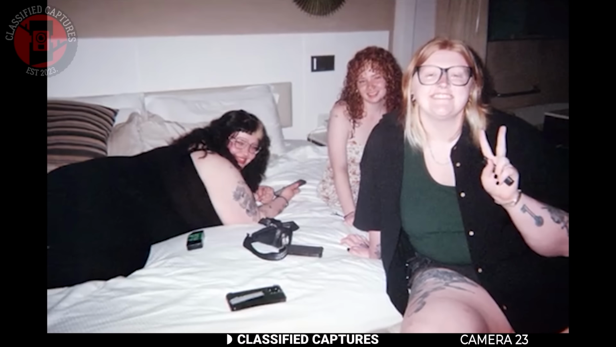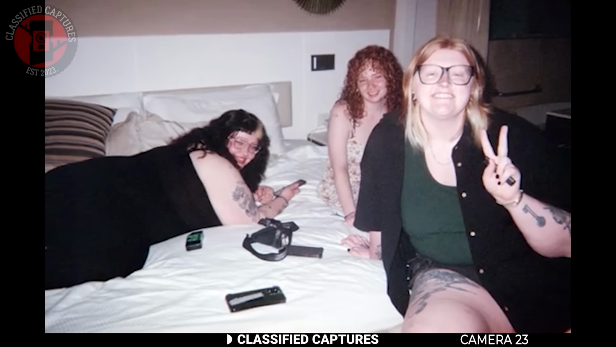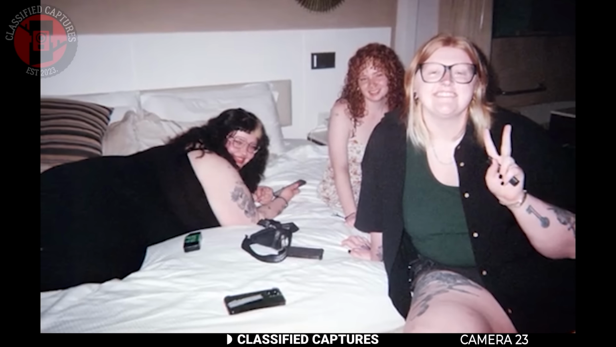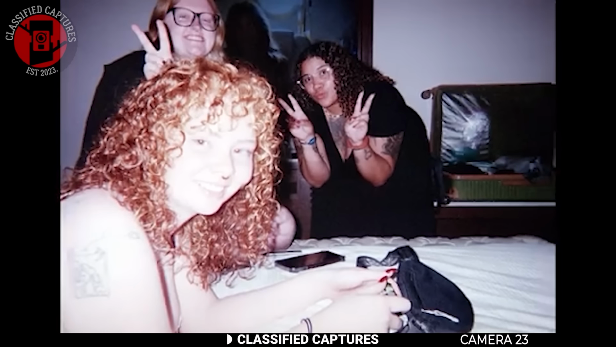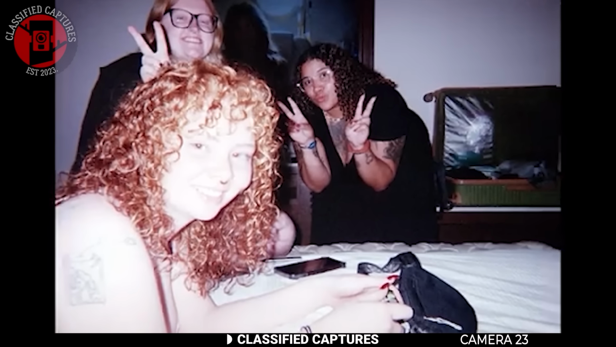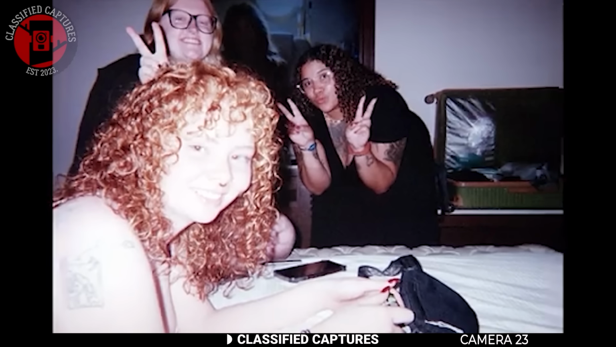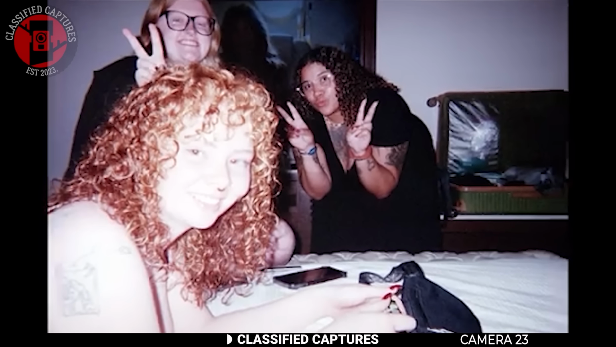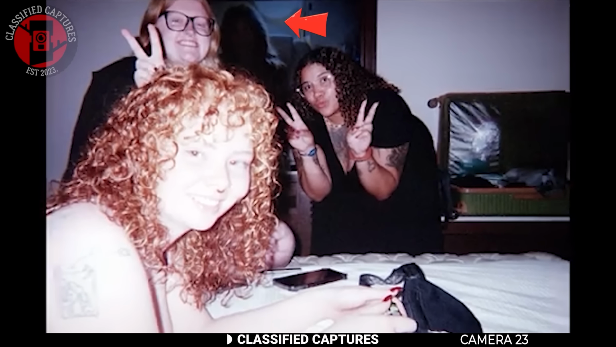A group of girls had gone on vacation in Mexico and booked a hotel to stay in. Like most trips, they took plenty of pictures to capture the fun. But when they looked back at the photographs, something didn't add up. In one particular picture, 3 of the girls were posing while the 4th snapped the photograph. Simple enough, except that when they reviewed it, there weren't just 3 people in the frame.